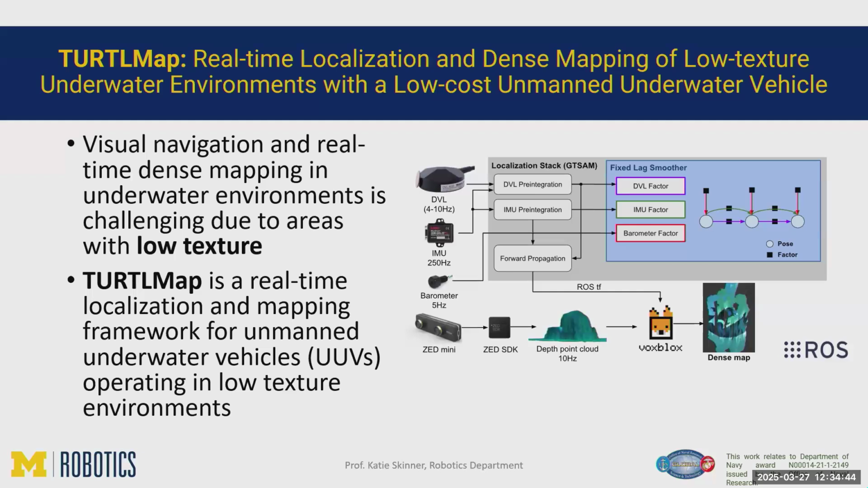And then we're using an out-of-the-box software called VoxBlocks to perform 3D reconstruction. So we have a ZED camera, which is a very low-cost camera you can buy off the shelf. It's a stereo camera. They do have some automated processing to compute dense depth point clouds. I don't have it in these slides, but one thing that we did have to do was calibrate the camera really precisely underwater, right? If you're interested in this, feel free to reach out to me and I can detail more about that process, because the calibration is very important. But once we have the calibrated depth camera and our estimate of our location, then we can use VoxBlocks to get a really nice dense map of our environment.